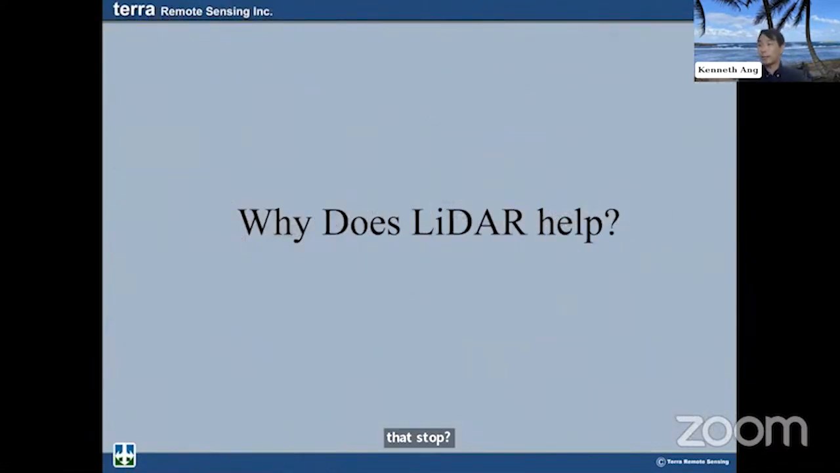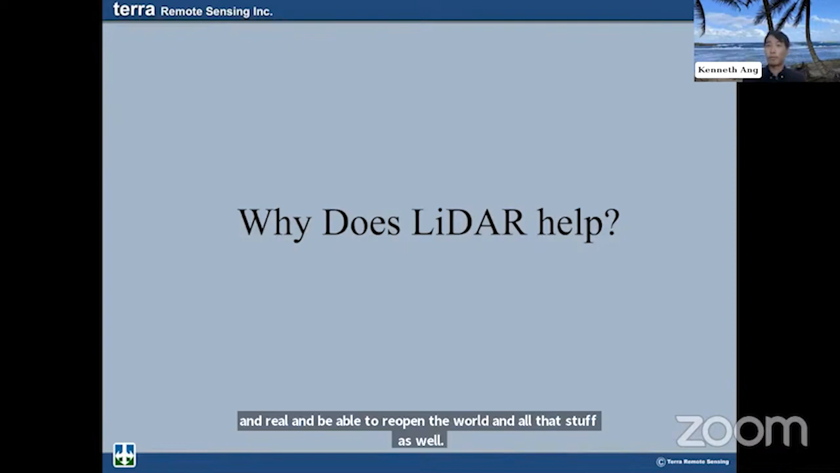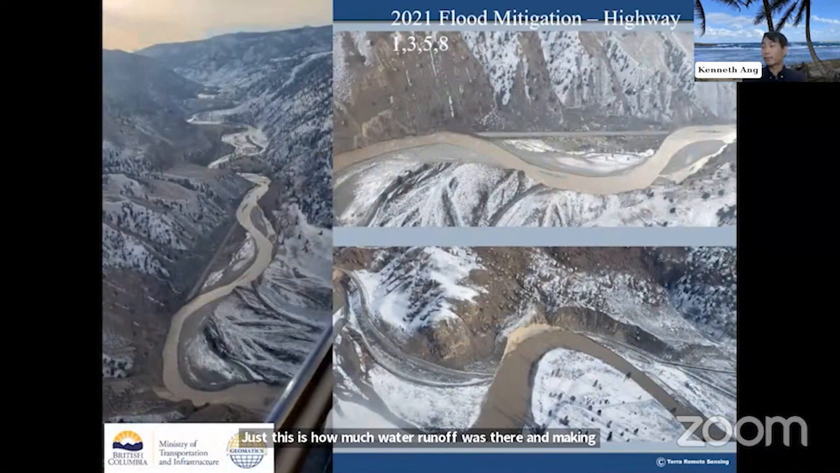But through that, the picture we just saw there, which for some reason keeps skipping over, there were some floods that hit the interior of BC in 2021, and we also flew in there to determine slope stability and be able to reopen the roads, just to see how much water runoff was there, and making sure that there was a good picture. You can see the highway was cut out there as well.